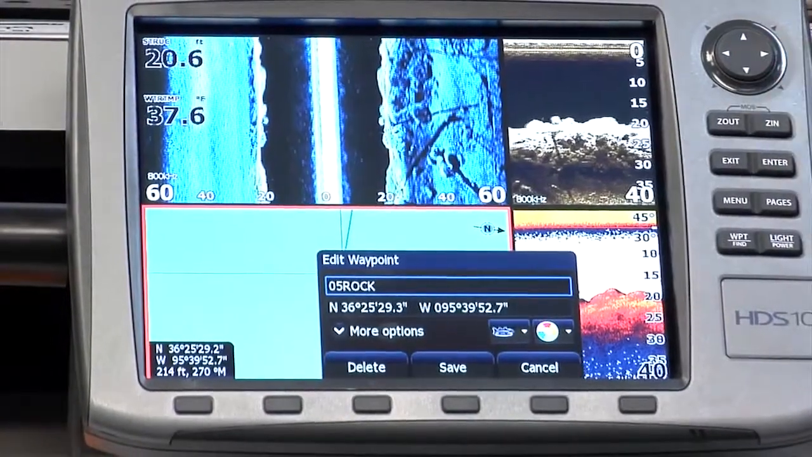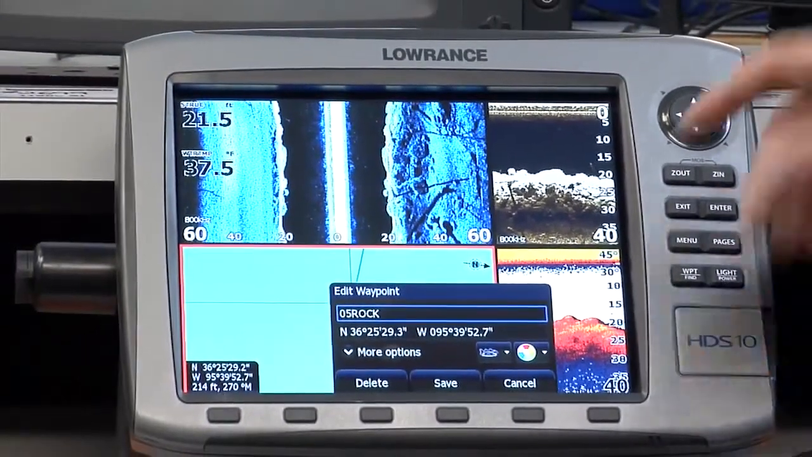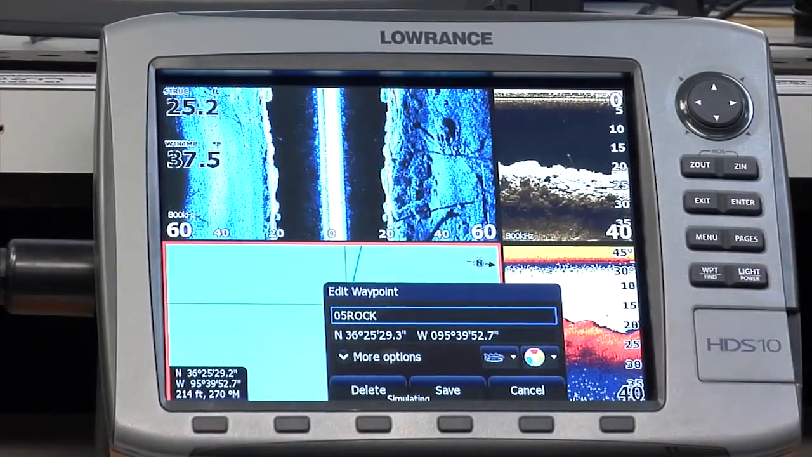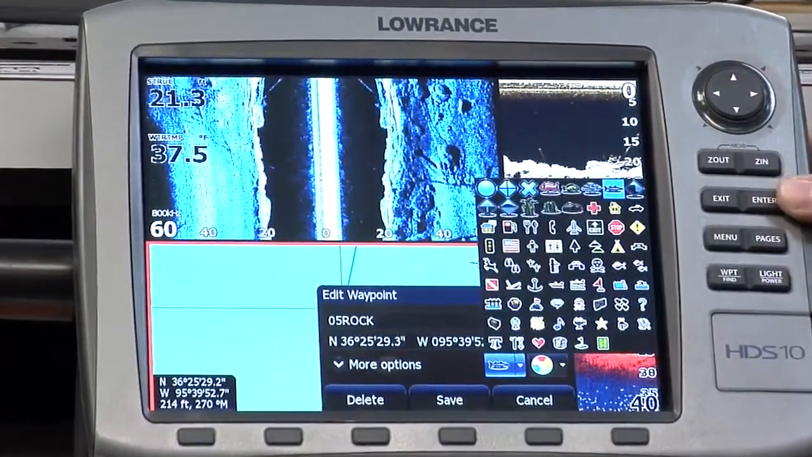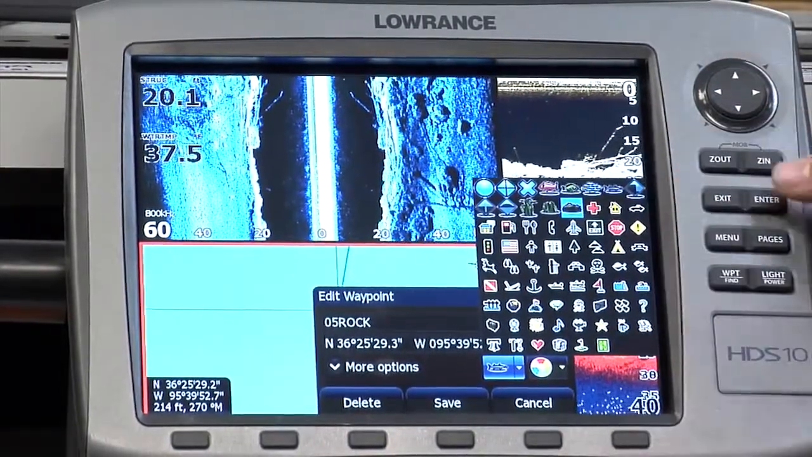Now, when you're initially setting a waypoint, you also have an option there to decide on the icon? Yeah, when you initially set a waypoint, this screen will pop up. So you hit waypoint once, this screen pops up. You hit it again, it does a quick save. But if you leave it up on this screen, you can go in here to your icon, just hit enter, and change it. So since we called that rock, we'll put a symbol for rock pile here.